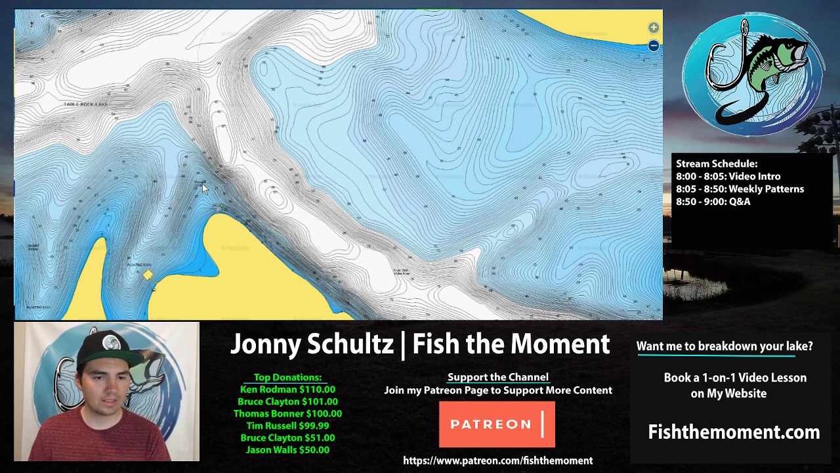You'll hear people call them a lot of different things. Channel swing points are basically where the channel swing like this cuts right up against a point, and it goes from 20 feet of water out to 80 feet of water. And the bluff end, which is kind of the same thing, is where you have a bluff wall, like right here. It's very, very, very deep. It goes from 4 feet of water down to 80 feet of water within half a cast length of the bank. And then you have these points that stick out as you come to the end of a bluff.